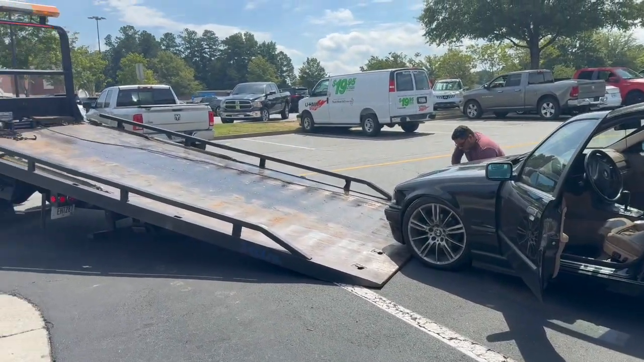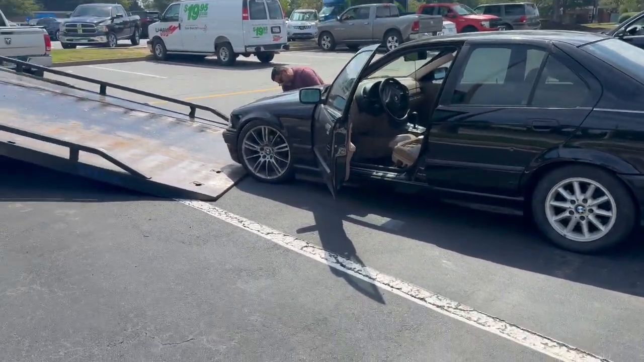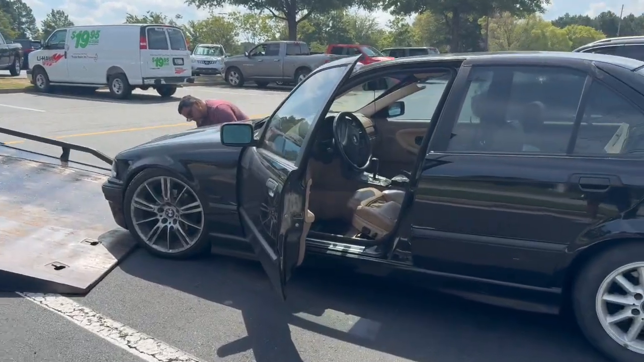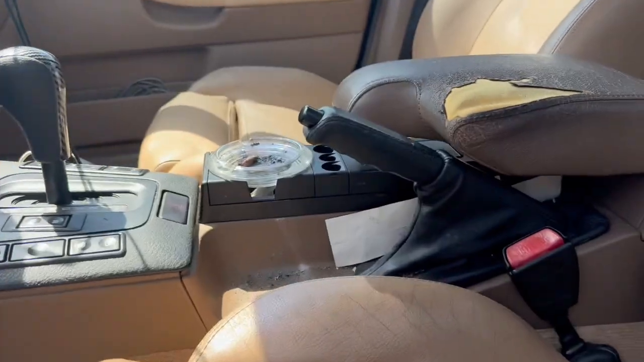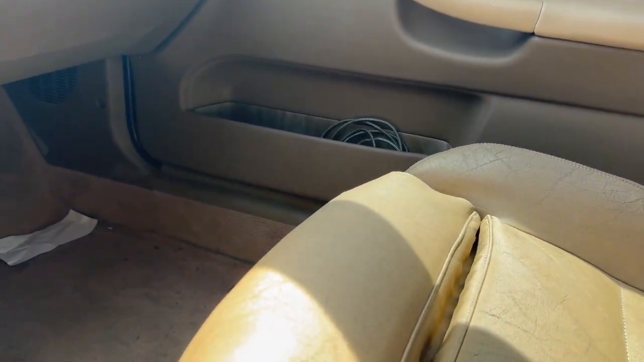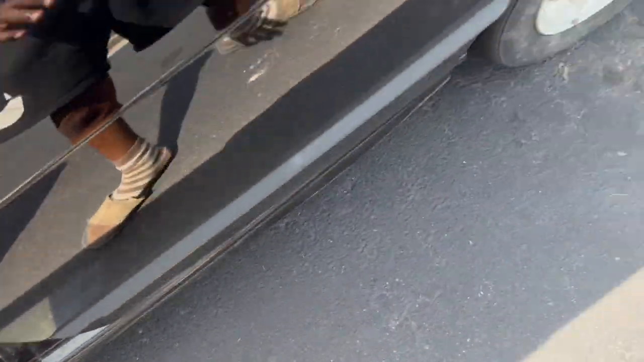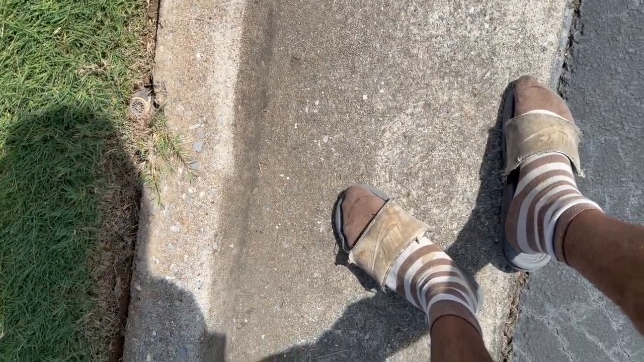I swear it's like every video y'all see this same tow truck and this same guy, bro. Every time. Never failed. I took a video of the axle last night when I parked it up here. That is off. Y'all gonna see that clip before this one, but that is all the way off. Y'all gonna see what I'm talking about before I even say it.